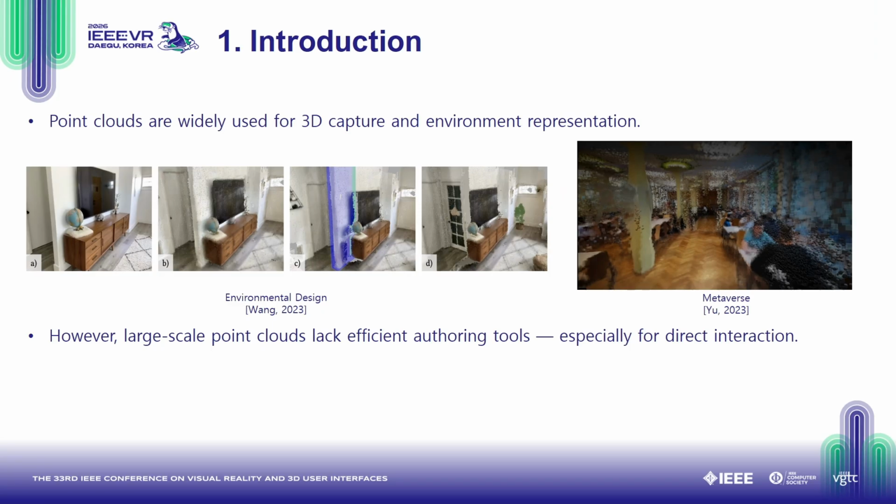Point clouds are widely used in applications such as environmental design and creation of metaverse environments. However, for massive point clouds produced by LiDAR photogrammetry and other state-of-the-art 3D scanners, there is a lack of efficient interaction tools, which makes authoring point clouds for creating immersive environments very challenging.